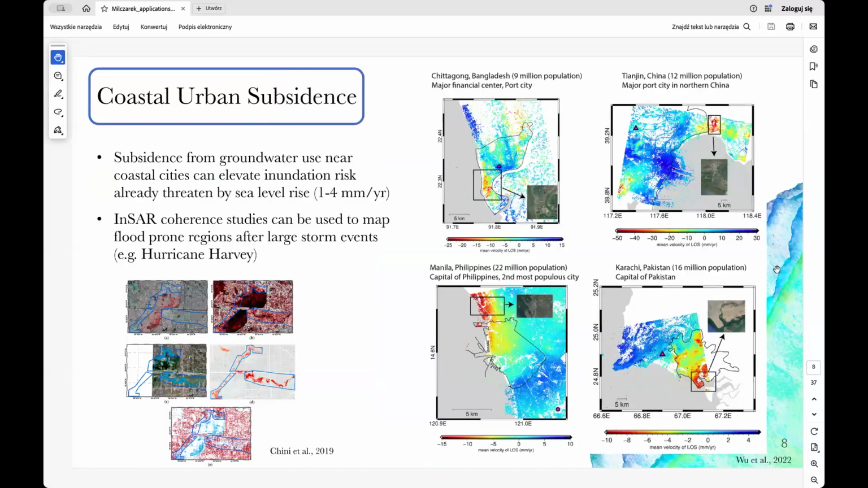Okay, we go next. Once again, a short introduction, because now we will talk about coastlines and how we can use InSAR to monitor this type of area. Nearly 40% of the global population lives within 100 kilometers of the coast, meaning there are a lot of coastal cities. A large concern of climate change is rising sea level, between 1 and 4 millimeters per year.